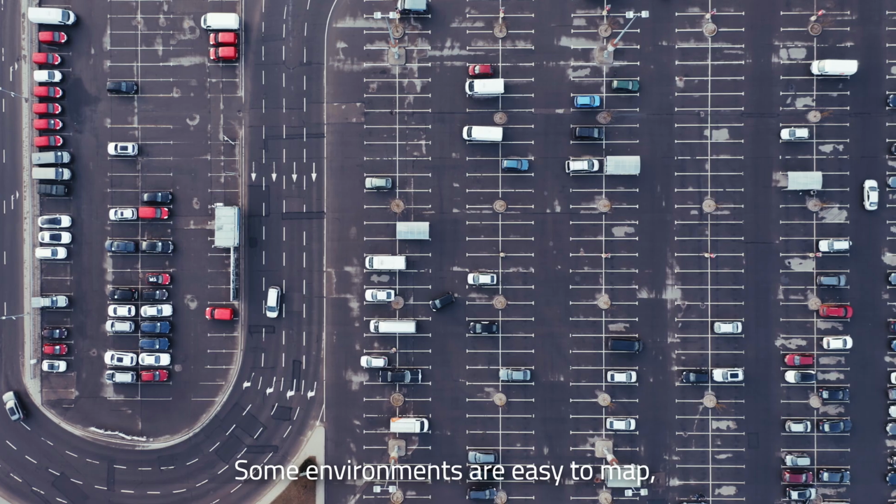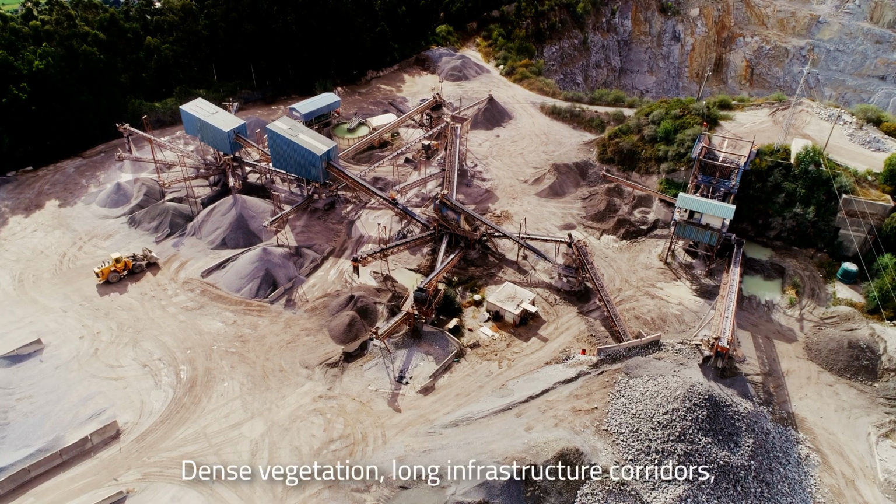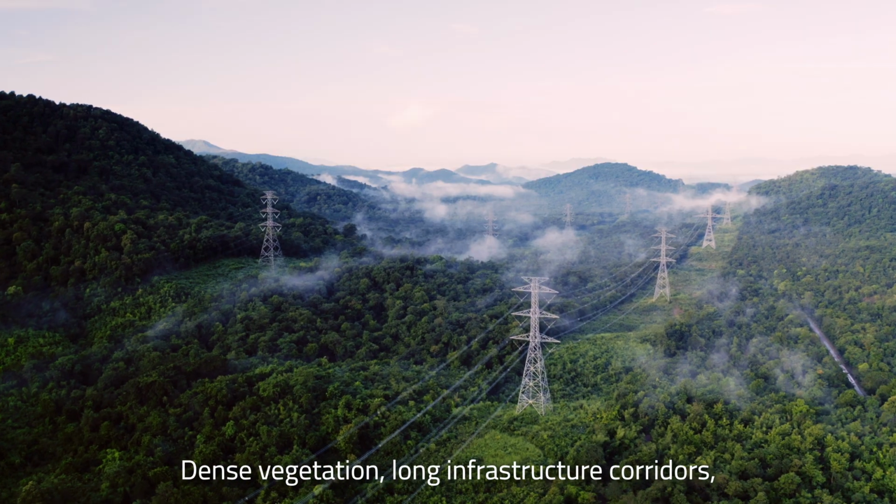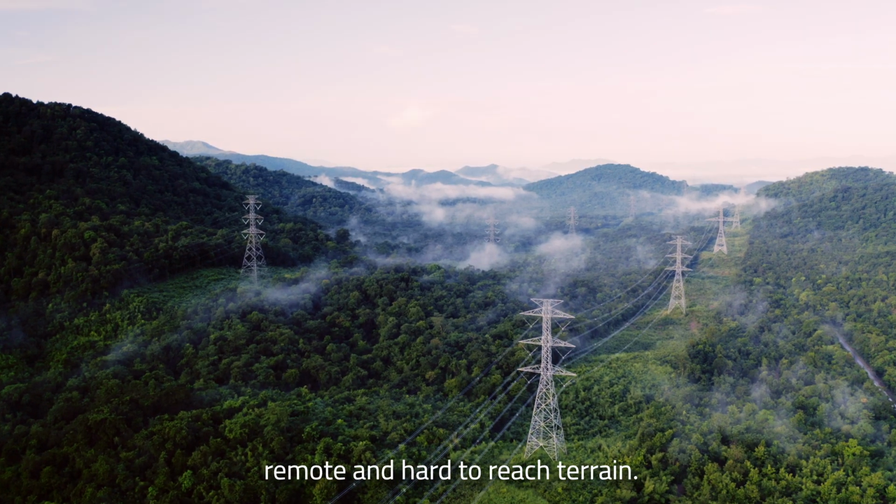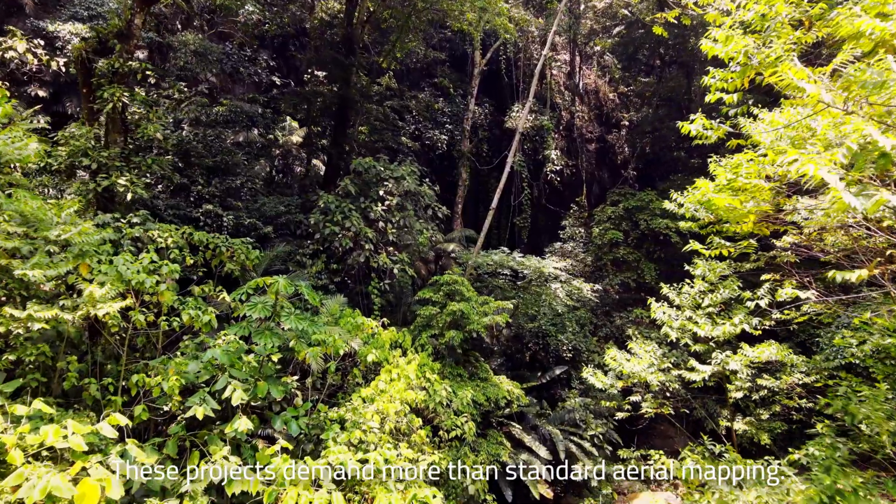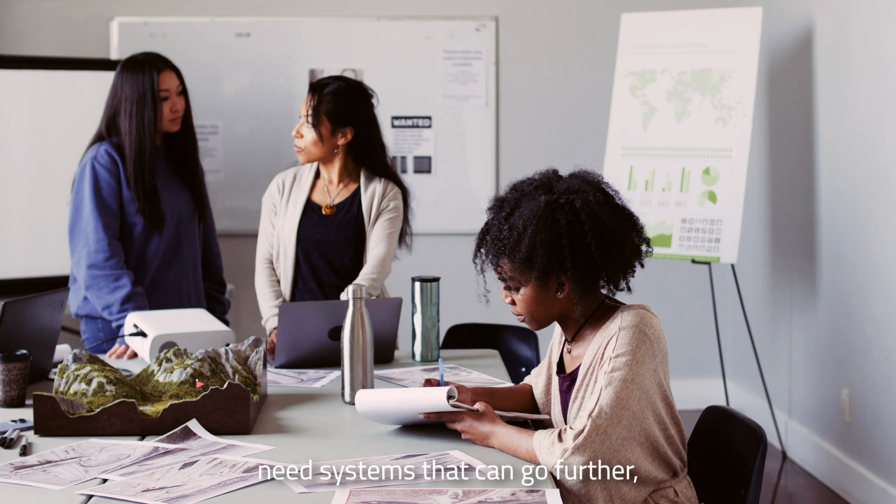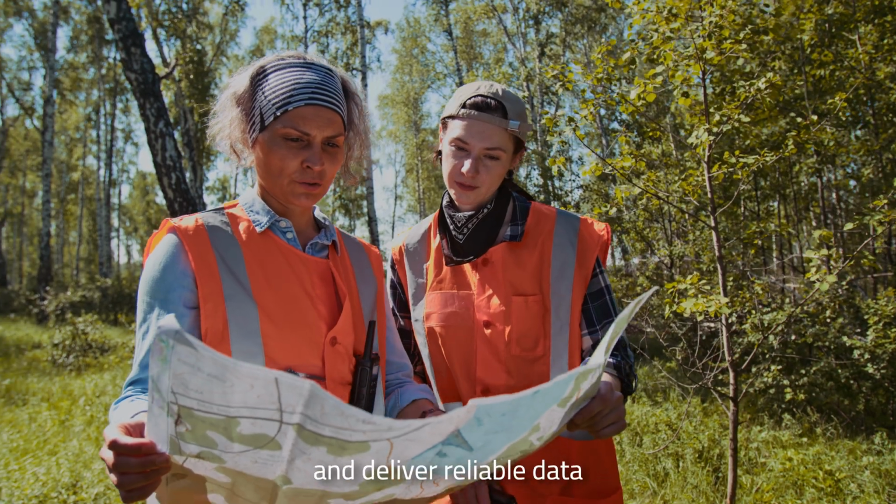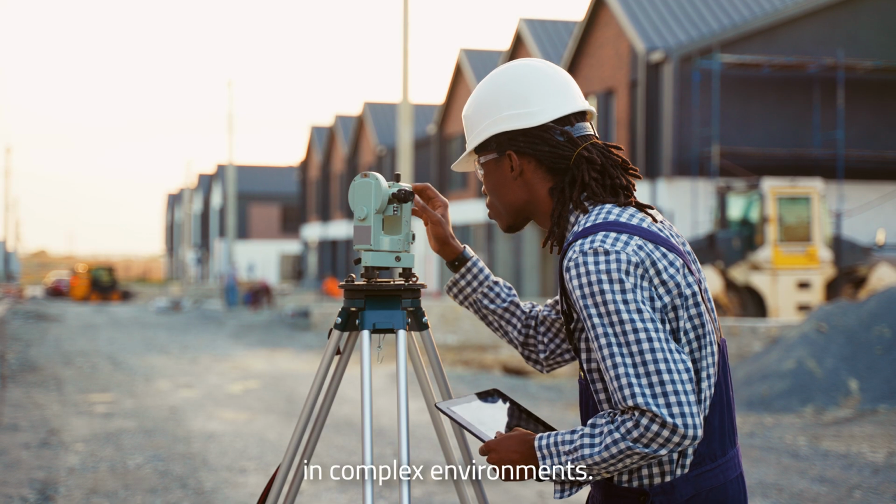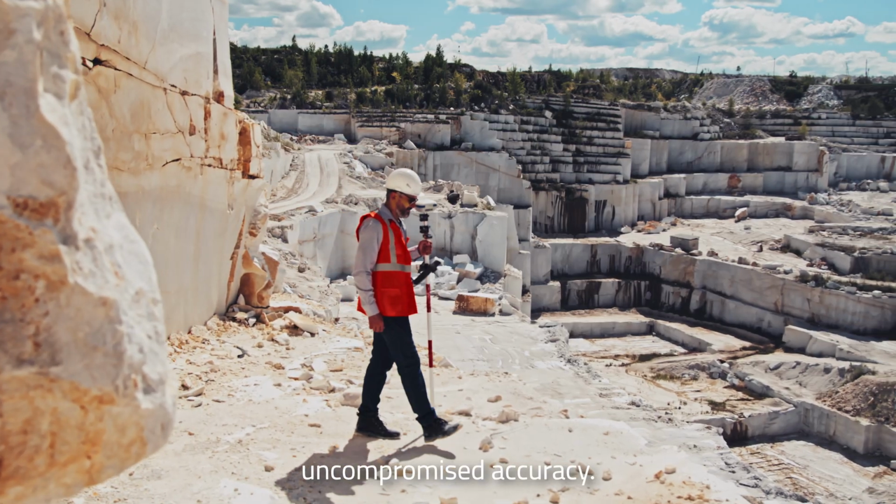Some environments are easy to map, others are not. Dense vegetation, long infrastructure corridors, remote and hard-to-reach terrain. These projects demand more than standard aerial mapping. Surveyors and geospatial professionals need systems that can go further, cover more ground, and deliver reliable data in complex environments. Faster missions, higher productivity, and uncompromised accuracy.